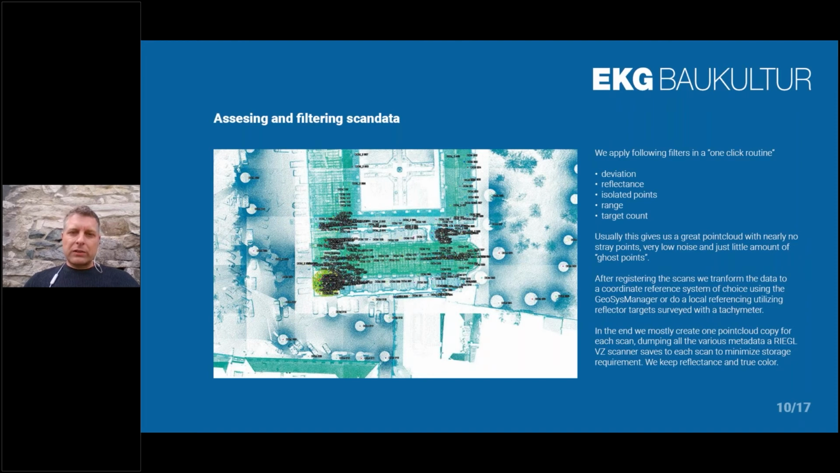So for those who don't know Riegl scanners, or who work with different scanners and want to know what's to be done after you scanned, I want to talk a little bit about assessing and filtering the scan data. There is kind of a one-click routine, so you can set different filters and manipulations that need to be done to each scan position. What we do is we filter by deviation values, reflectance values, isolated points, range, and target count.